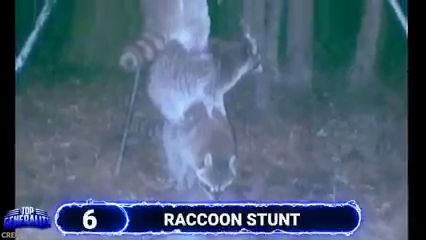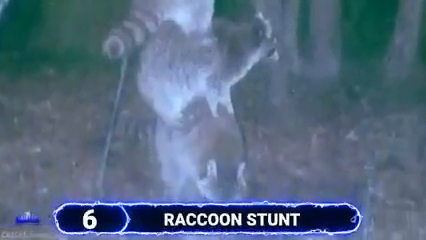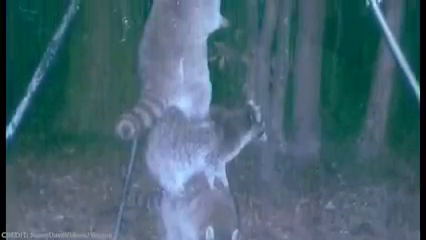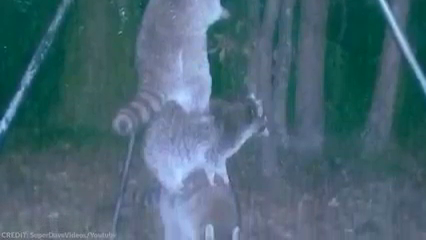Number 6. Raccoon stunt. Remember what I told you about raccoons? Well, this is one of the reasons why I love these creatures very much. A woman posted the picture on Reddit claiming that these raccoons were up to no good. She put in a deer feeder and set it high up the ground so that no animal could reach it. That was what she thought. She failed to consider that even in the forest, teamwork can still make the dream work.